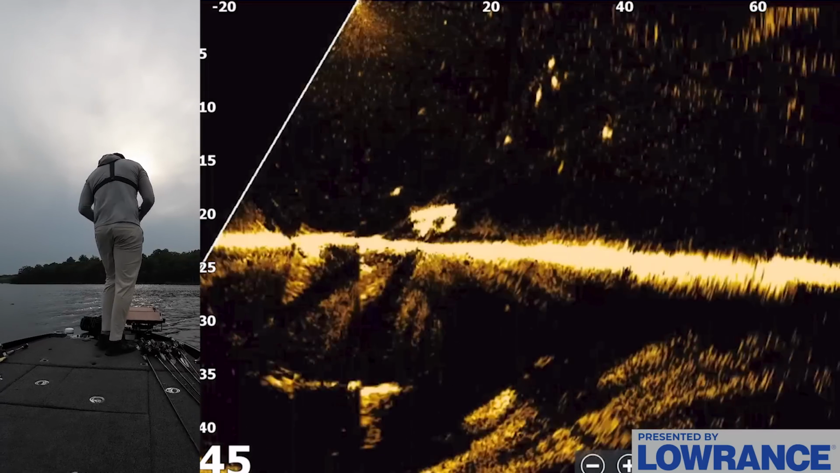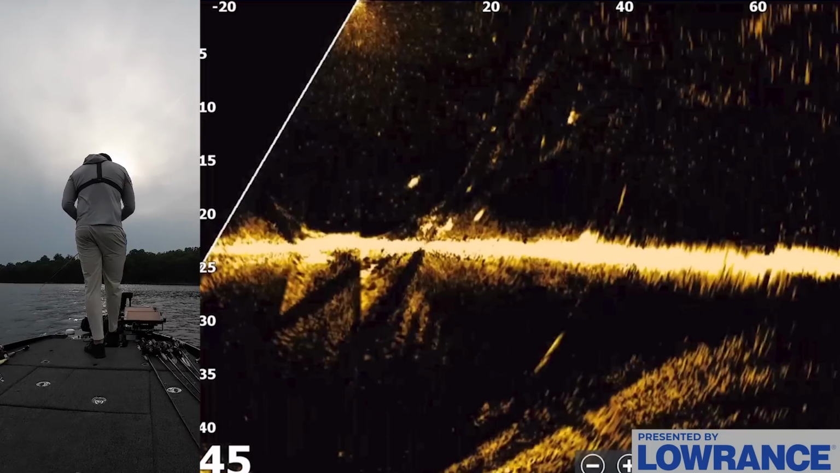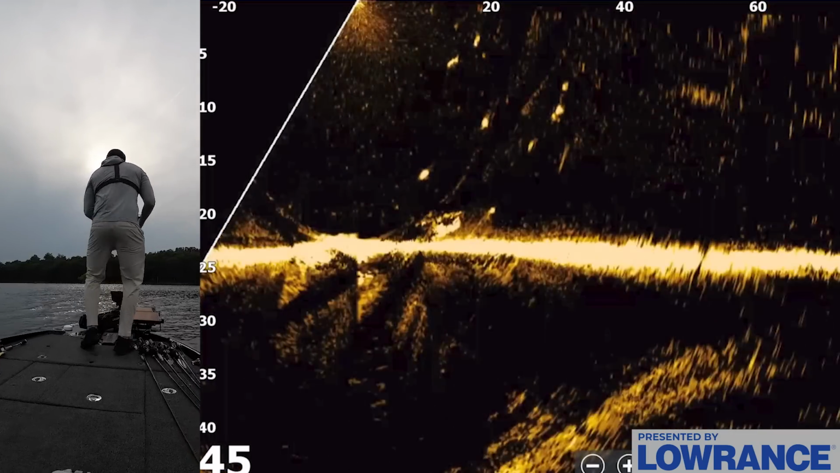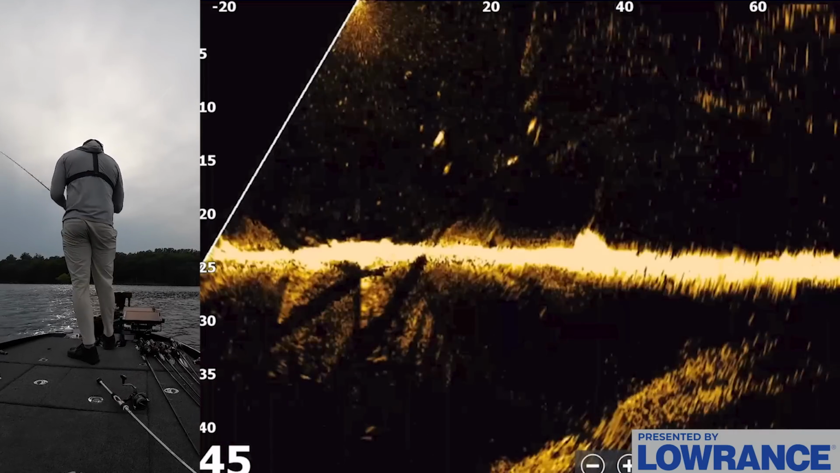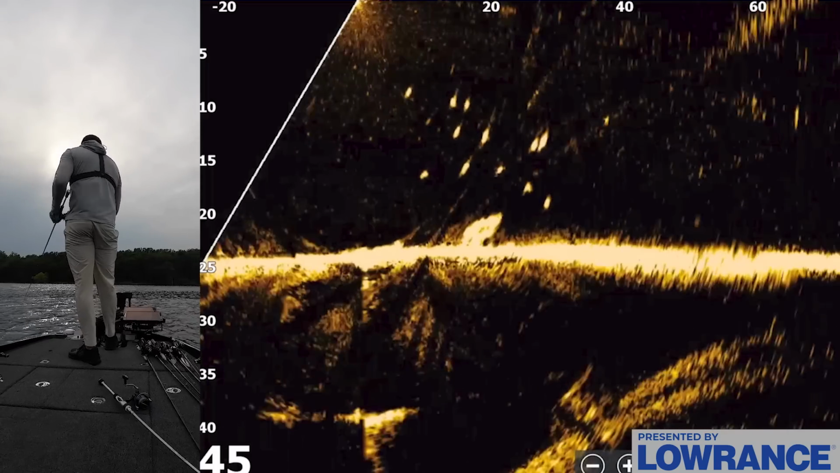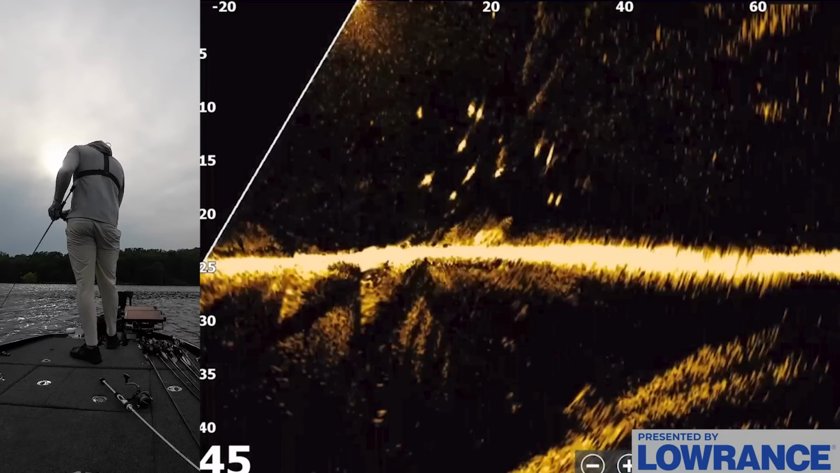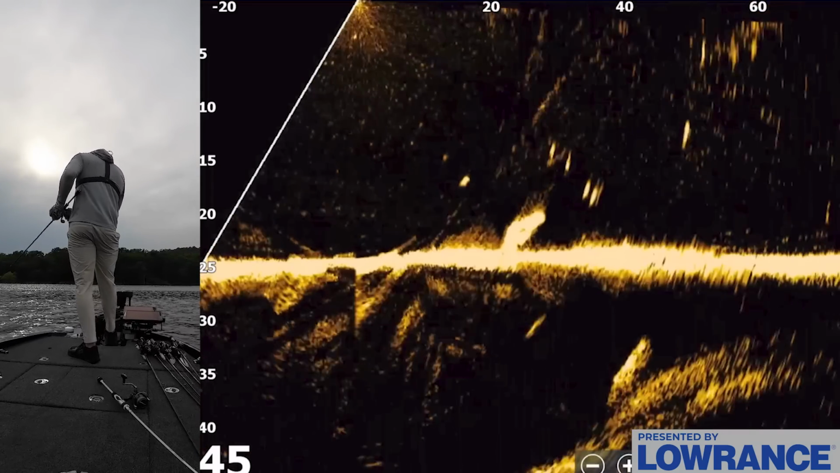You can also figure out what maybe the best bait is to get them to bite on that given day. Maybe I need to be throwing a different type of minnow or a different size bait. You can read their behavior. I don't want to talk too much about the forward facing, obviously, because not everyone has it, but it's a very effective tool if you do have it, and it makes fishing this type of area a lot easier.